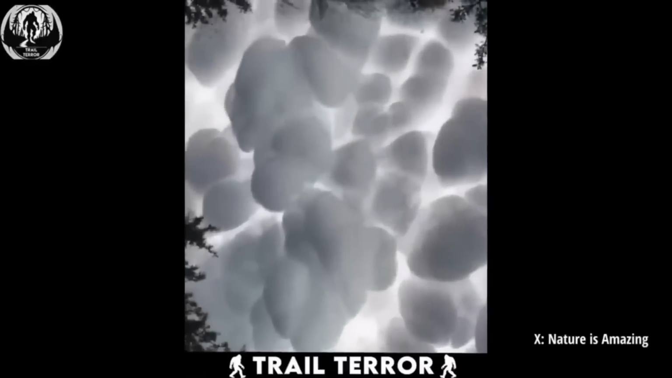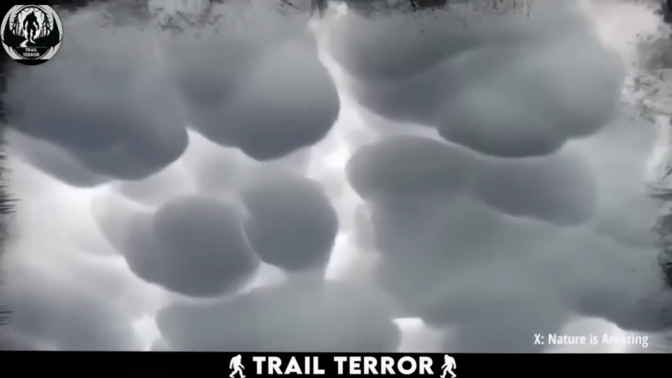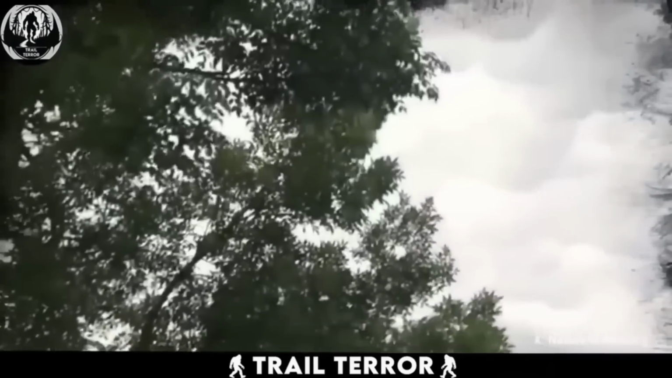Whatever their significance, there's no denying that these clouds look like something straight out of a science fiction movie. Nature never fails to keep us on our toes, offering up wonders that both inspire awe and ignite our imagination.